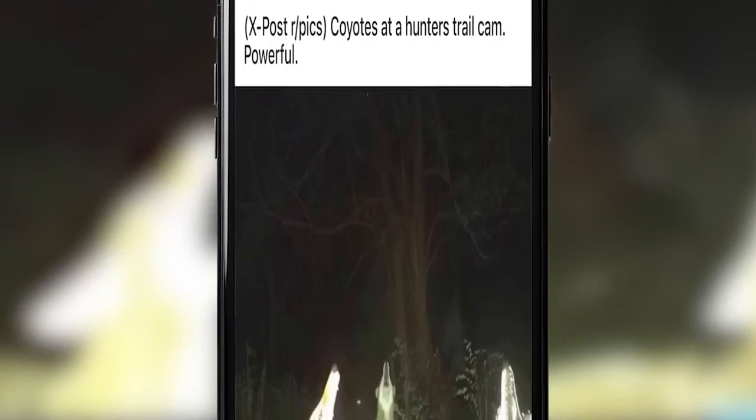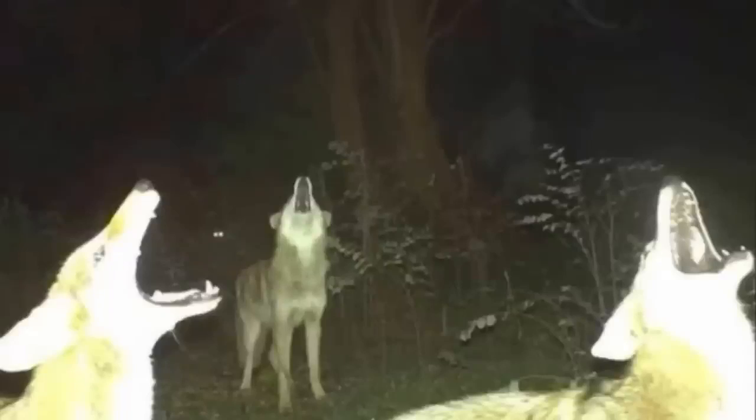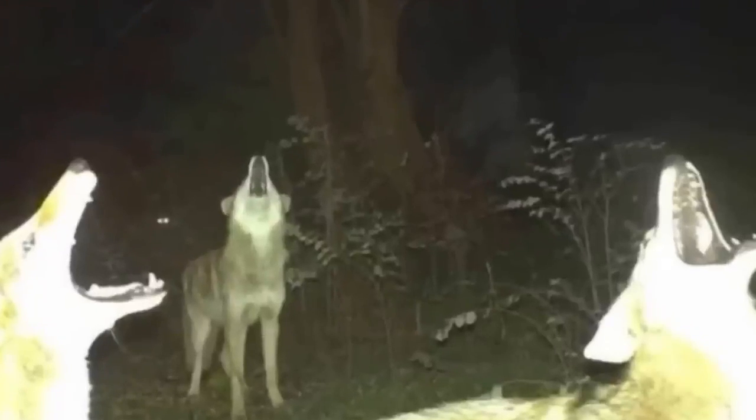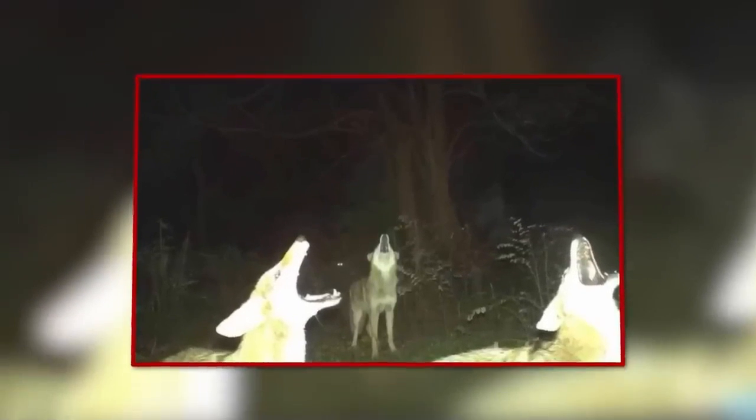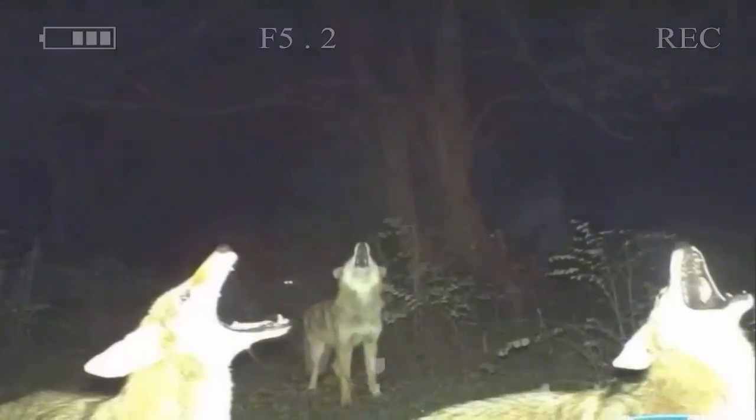Coyote howling. The image stands out as the most peculiar trail cam capture. Captured in Southern California, it depicts 3 coyotes howling simultaneously, exuding the spookiest sensations while standing somewhat apart. The man considered it to be the scariest thing he had ever come across until he noticed an object in the shadows. 2 dazzling eyes stared directly at the coyotes as though they were about to attack.